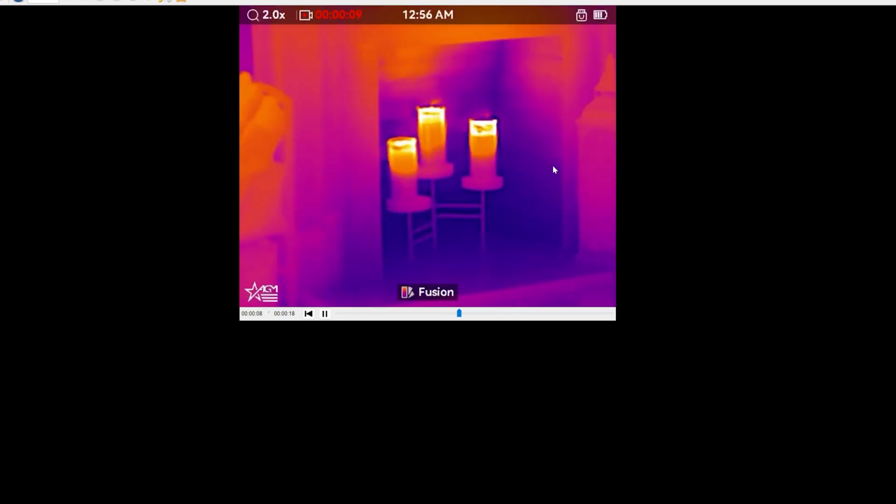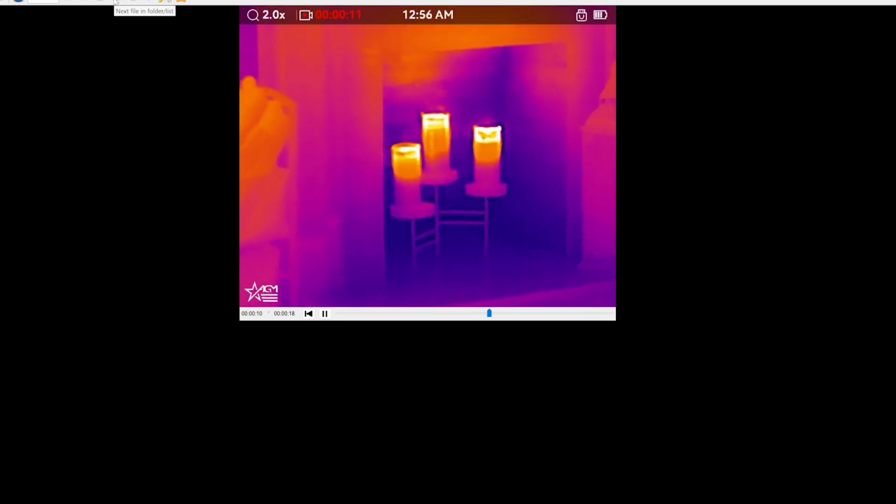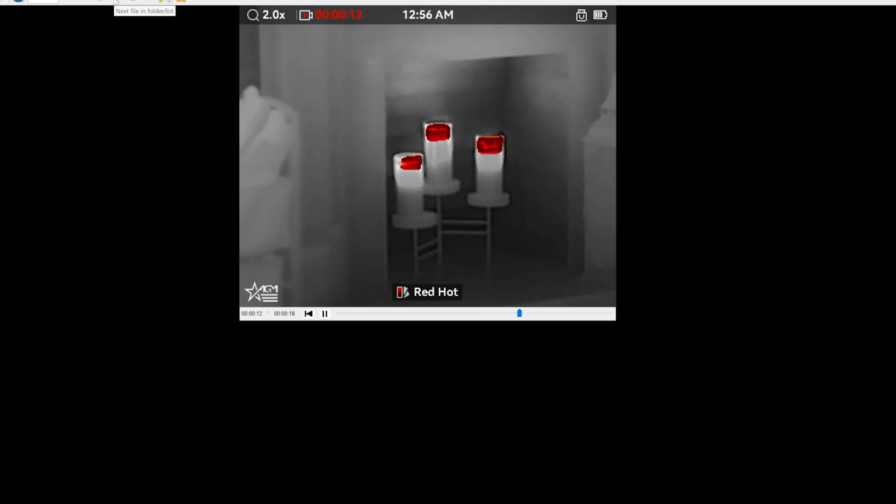There is actually showing, look at the hot spot for the LCD display on my stove. Okay, it's pretty crazy the stuff you can learn with a thermal. And here's candles in our fireplace that we just have sitting in there for decoration. You can see modes: white hot, black hot, fusion coming up, and then followed by red hot. I'm going to pop here for you. There you go.